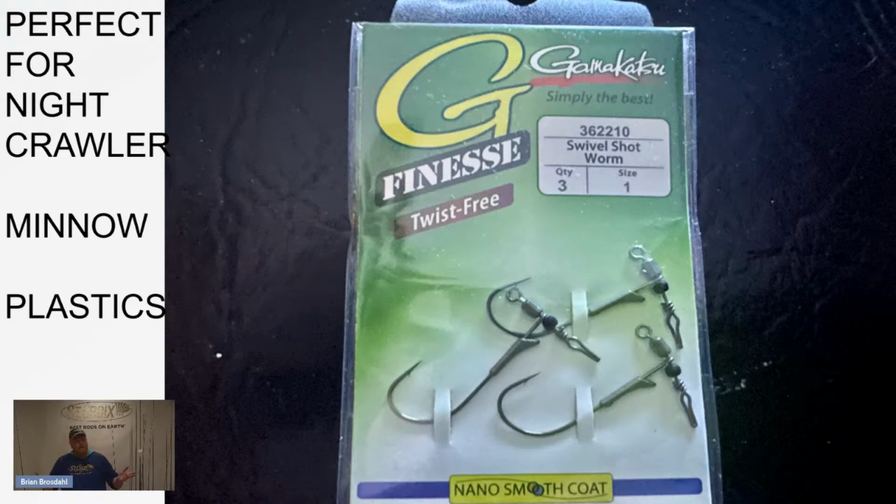Well, it's this, and it's simple. It's been a really good weapon in minnow times, crawler times, plastics, and so look for that one. That's a swivel shot worm hook, and that's good on all different types of St. Croix rods, from your Avids to your Legend Elites to your Legend X, whatever you like to use it.